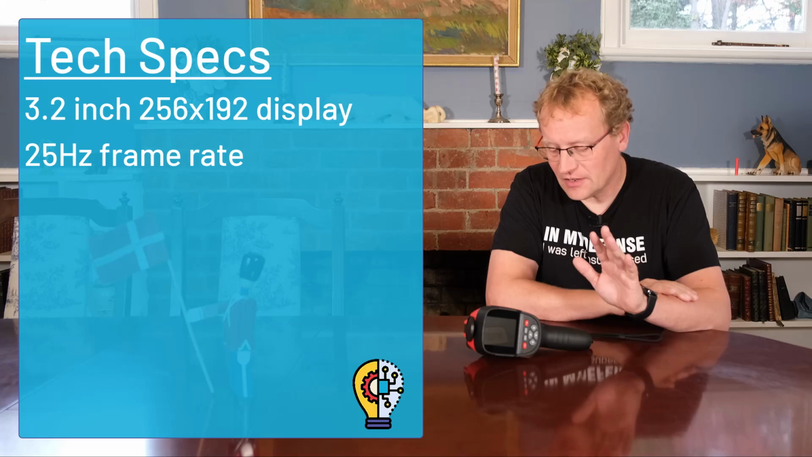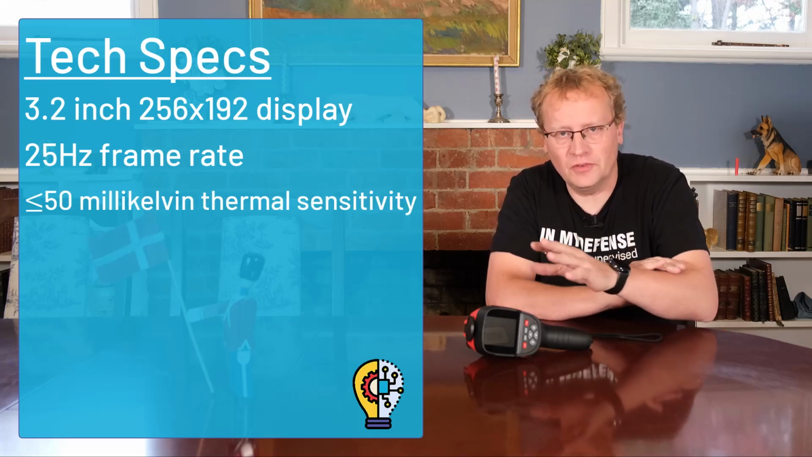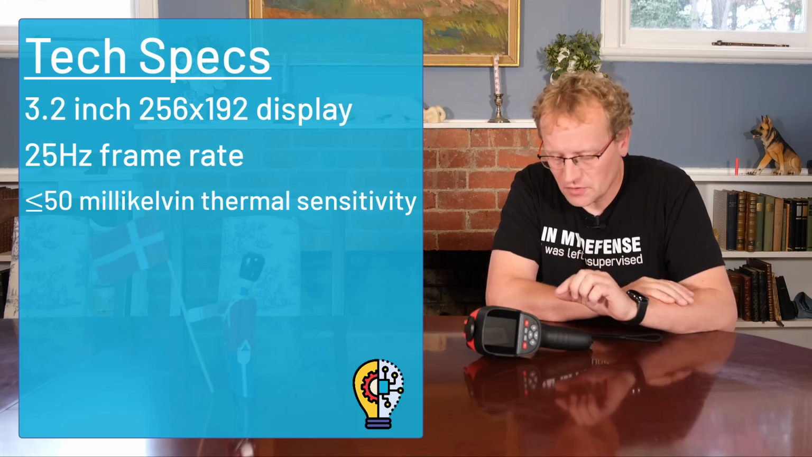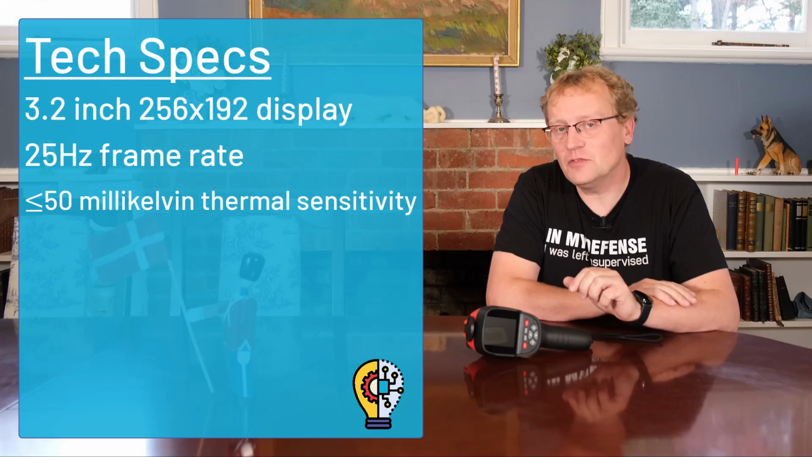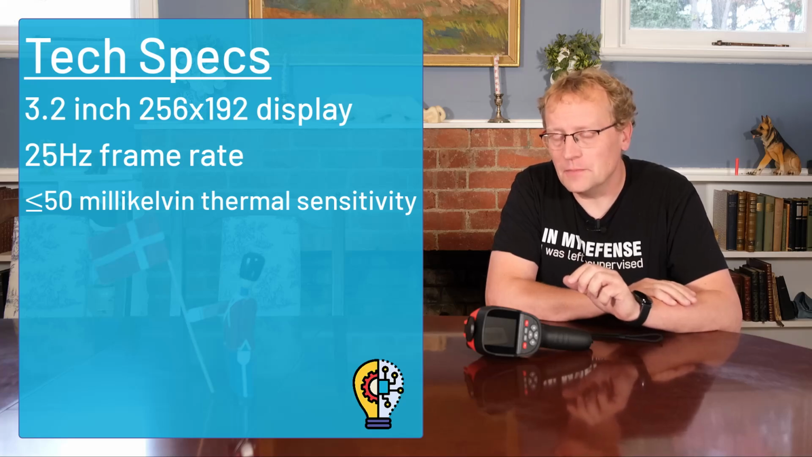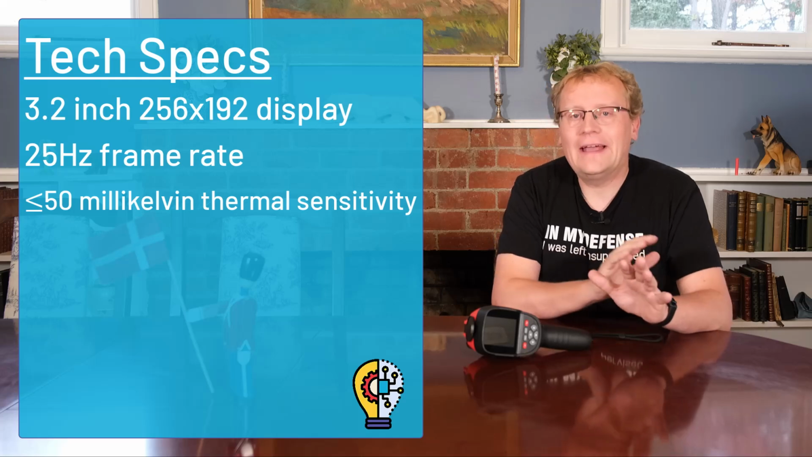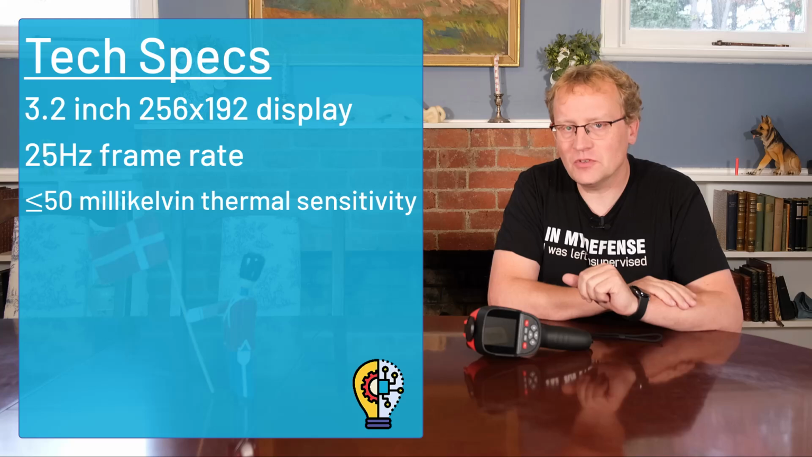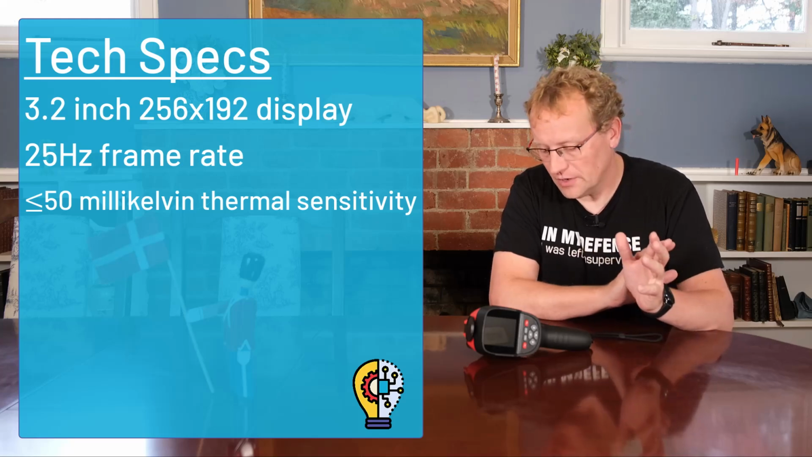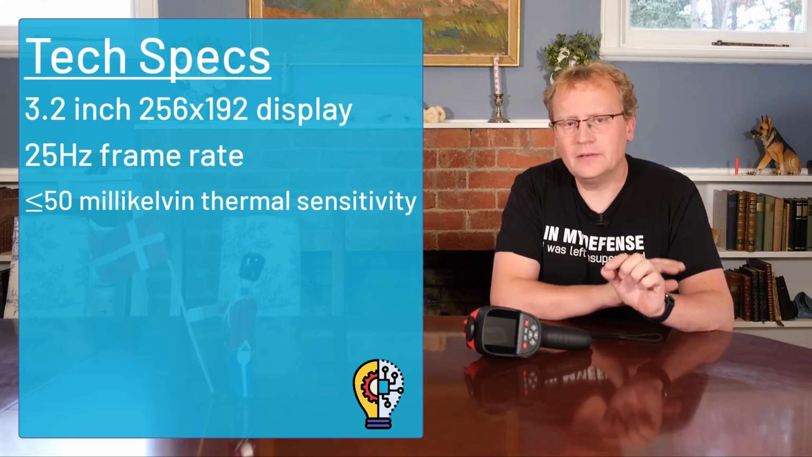The lens, or the gubbins, I don't know what all the technical terms are, to be honest, but it has what's called less than 50 millikelvin thermal sensitivity. That sounds like very little, and I think it is. I read up on it, and it's pretty standard for this range of thermal cameras to have 50 millikelvin thermal sensitivity.